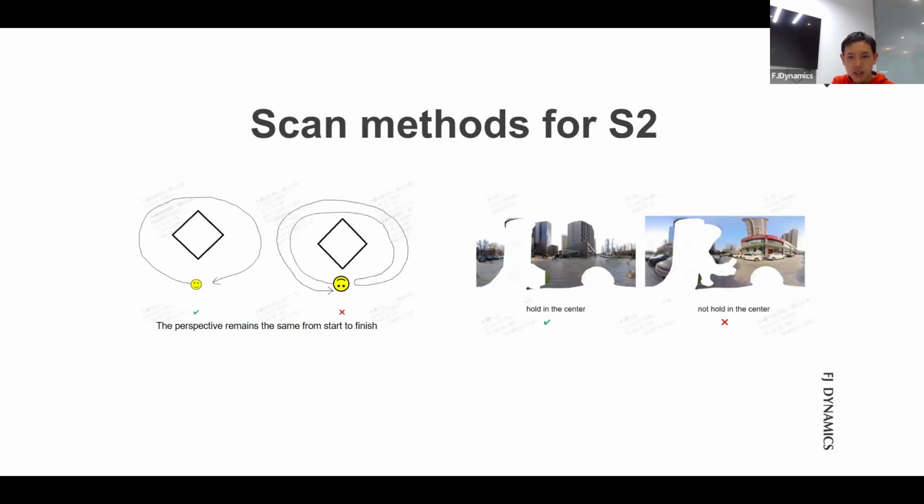Closing a loop doesn't just mean that you get back to the place you started or somewhere you have passed. The perspective should be the same as before. So I suggest you hold it in the center in front of you horizontally, and please let the scanner see what it has seen before.